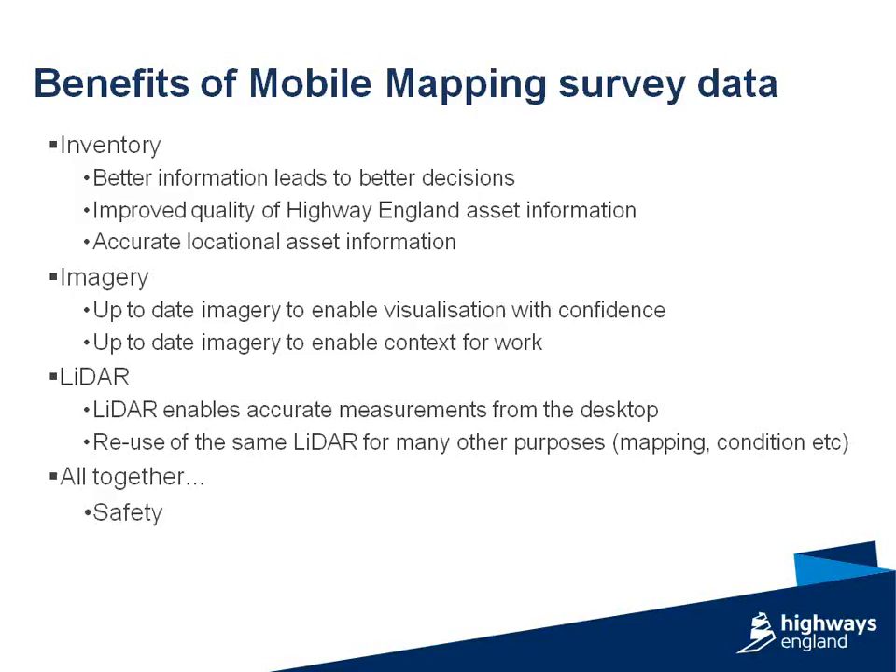So all in all, Highways England see mobile mapping as a safer way to get the information they need to better manage their asset. So that reduces the risk to road workers. So many traditional surveys such as asset inventory collection or topographic mapping can be done from the office environment these days, compared to people walking around the network putting themselves at risk.